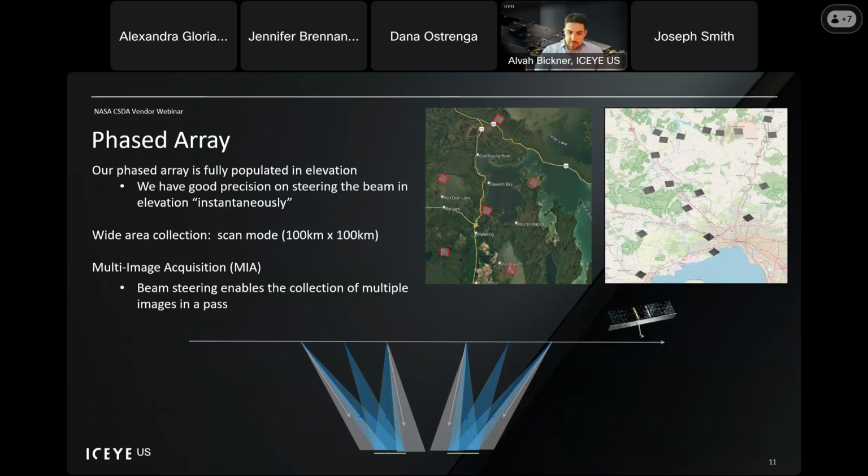Wide area collection is something that our phased array really allows us to branch into and provide a unique capability. We can provide a scan mode of 100 kilometers by 100 kilometers and 30 kilometers by 50 kilometers of a strip mode, at 12 meter resolution and 3 meter resolution, respectively.